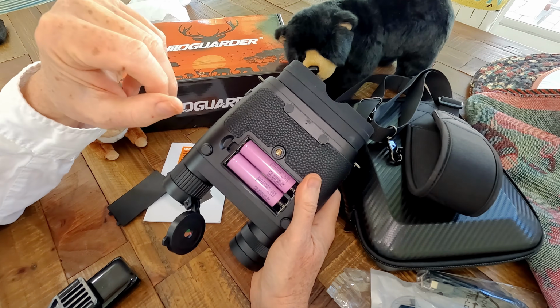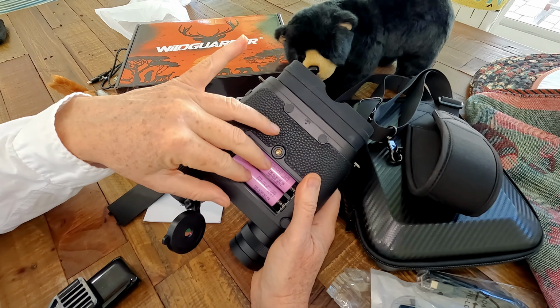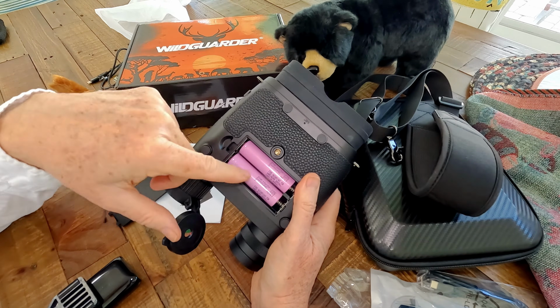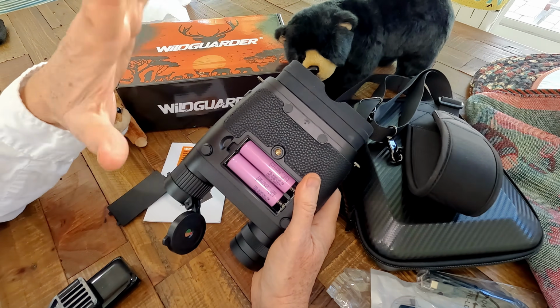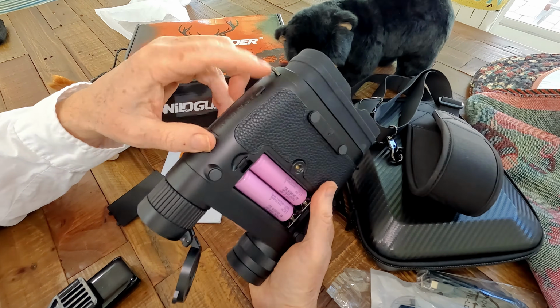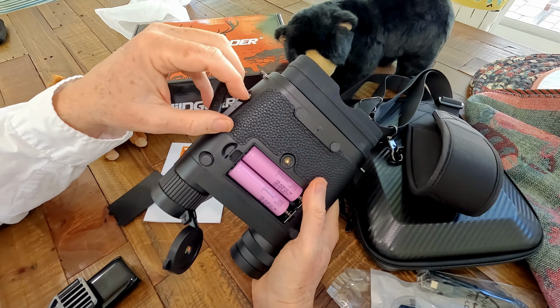They're easy to get on Amazon. I think you can buy a kit with 2 batteries and a charger for somewhere between $10 and $15. Or you can just get the 2 batteries themselves for around $10 on Amazon or other places. And you can charge the batteries just through the USB-C cable. You don't need a special charger.